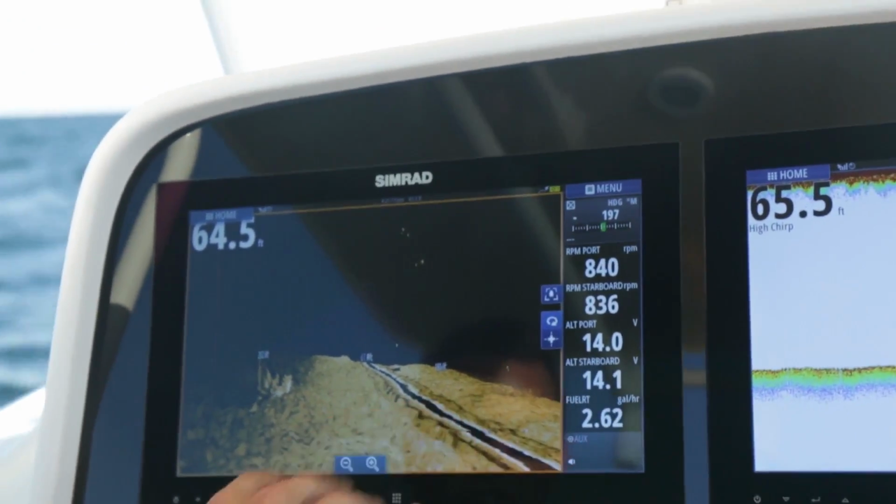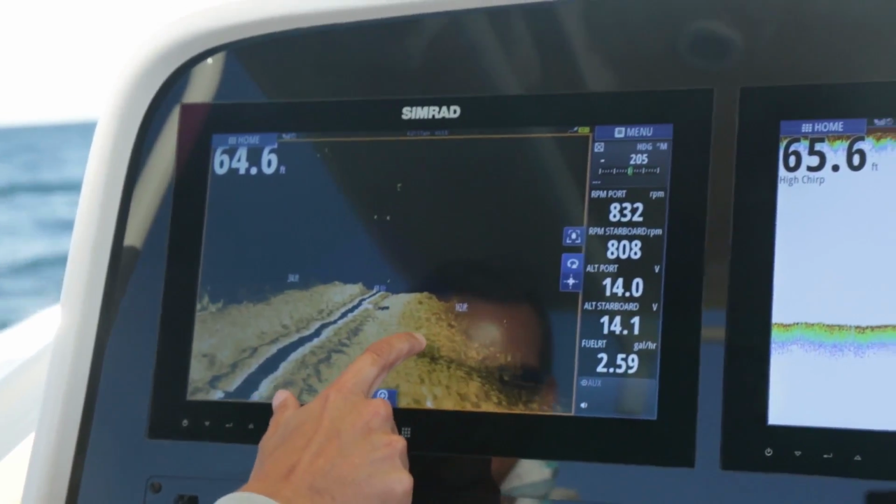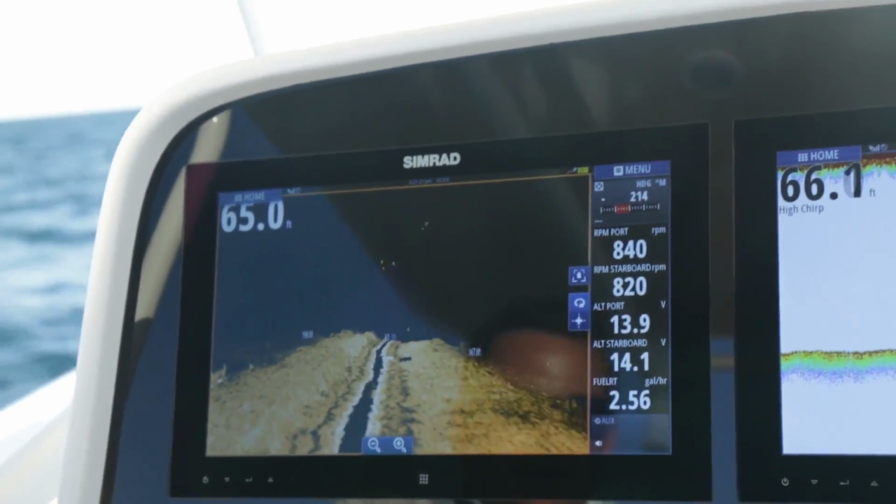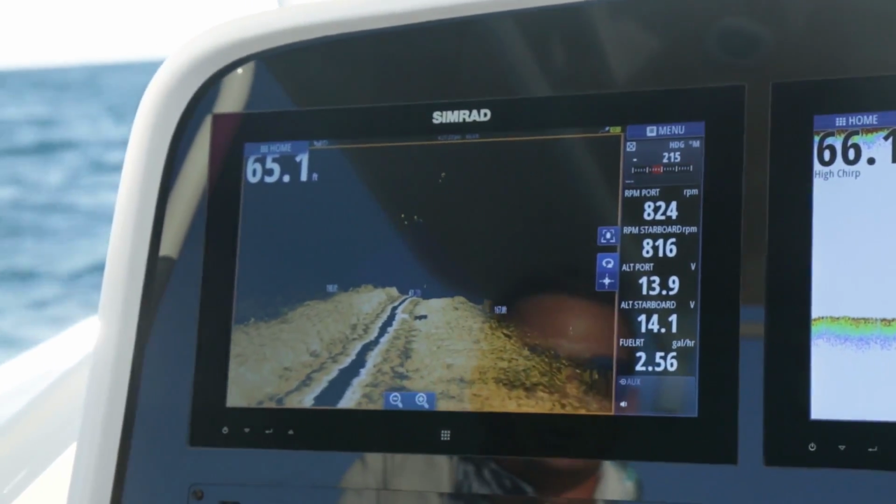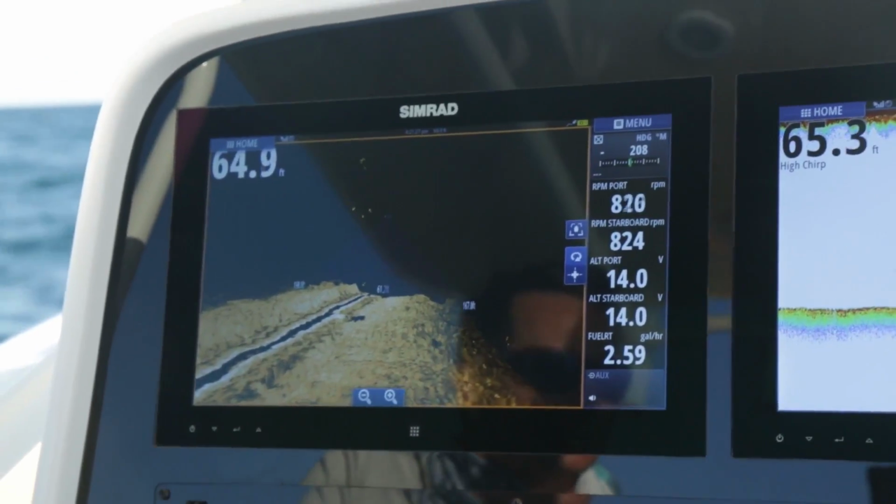Now if I'm looking at this, trying to figure out where the best place to fish, I can see over now on the right-hand side, I've got some fish laying off towards the bottom. And they're bright yellow, so they're good-sized fish. If they were a lighter color, I would know they're more of a bait fish.